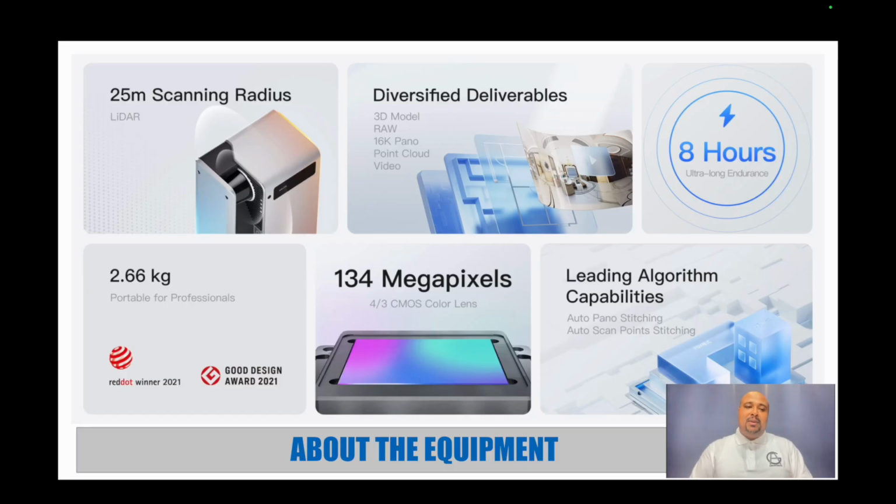It's a lightweight camera. It weighs 2.66 kg. To be honest with you, you're not going to be moving this camera around. It's not heavy. It's going to be on a tripod. So for the most part, it works on its own weight. It just stands on a tripod, and all you have to do is press a button, and then it spins around. So you're not going to be lugging this thing around, but it is portable.